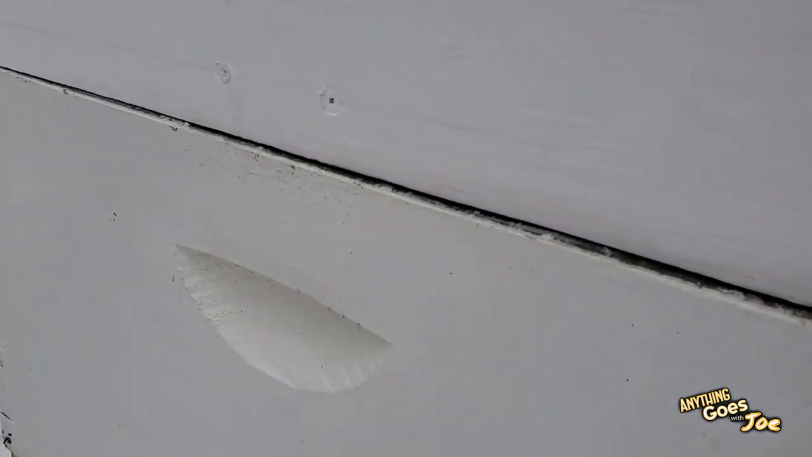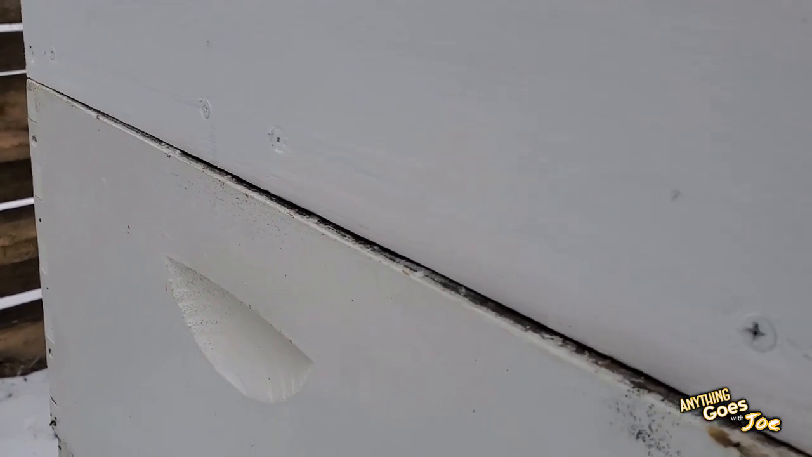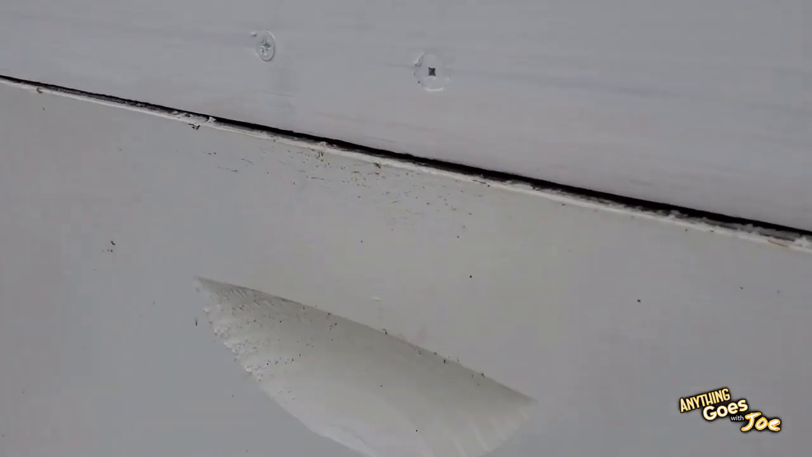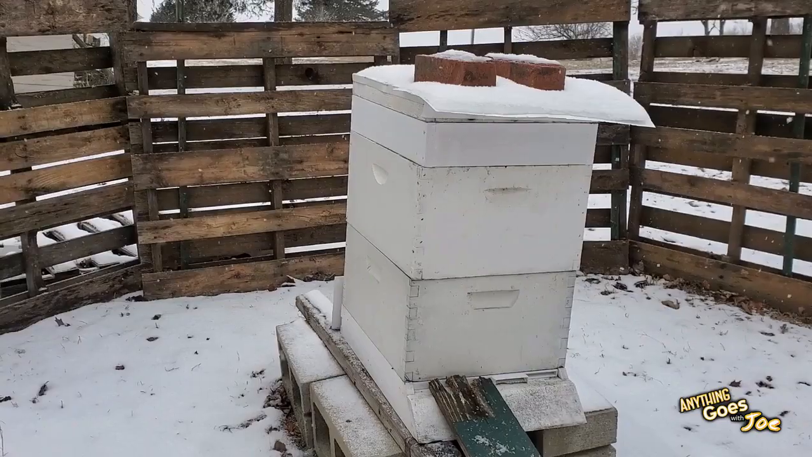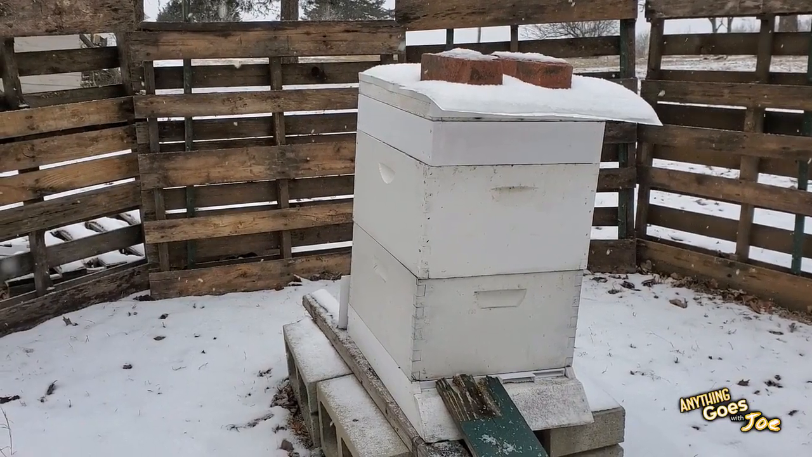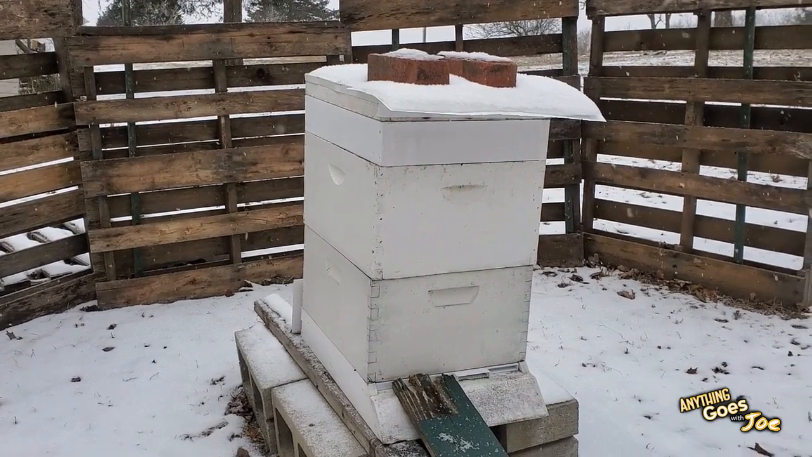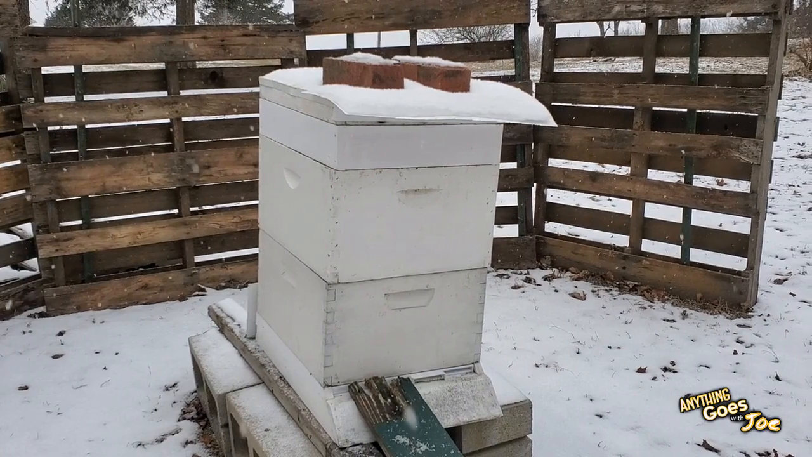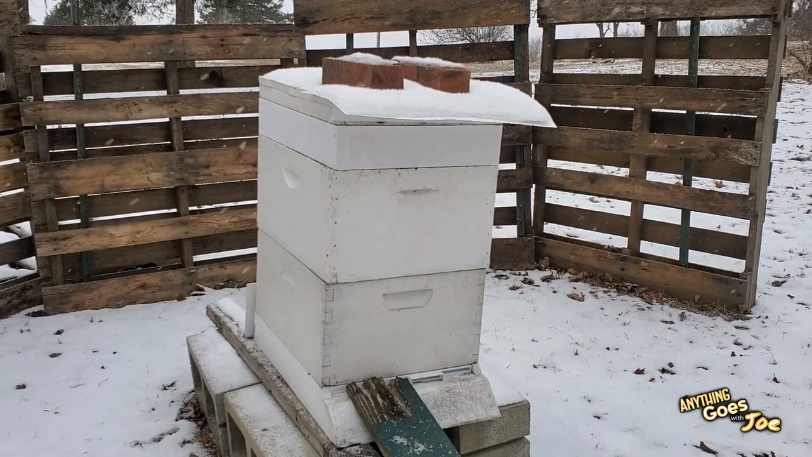So looking closely right here, the boards didn't quite line up right when I built this box. There's a little gap there. They didn't have time to propolize, so we're going to seal that up for them. Got my windbreak made of skids to help buffer the north and west side a little bit from chilling the beehive too much. But right now, with the sub-zero temperatures coming in, it's not going to matter. It's just cold out here.